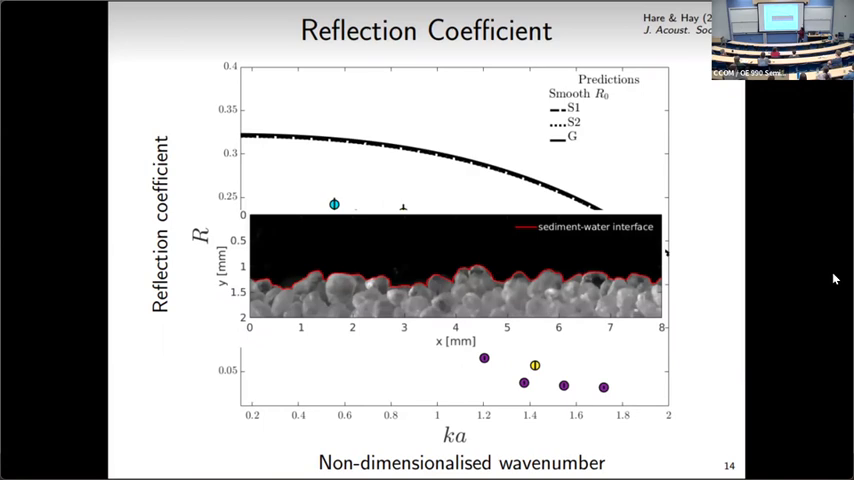Here, I took images of my sand surface and glass bead surface, looking through a sidewall to get an estimate of the roughness of the surface. I extracted the sediment-water interface from these images, and from that could calculate a roughness estimate of the surface.